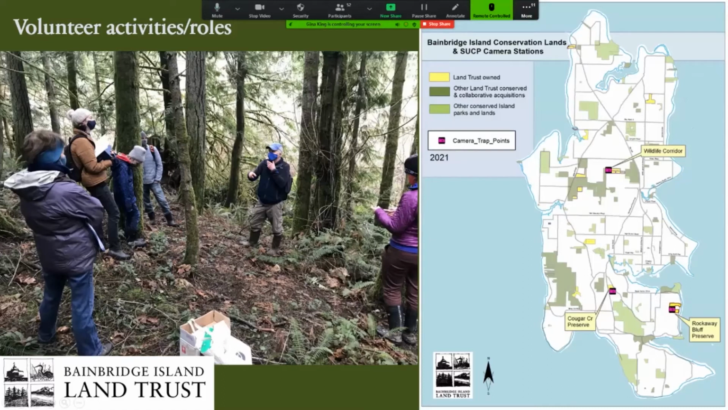Yeah, thank you, Gina. So as Gina said, we were fortunate enough, thanks to the support from the Bainbridge Community Foundation, to partner with Woodland Park Zoo and bring this project over onto Bainbridge Island officially. So from December through January of 2021, we recruited volunteers from the community. Each volunteer was assigned to a team. There were 3 teams total to indicate the 3 properties in which we were setting up sites: Wildlife Corridor, Cougar Creek Preserve, and of course, Rockaway Bluff Preserve.